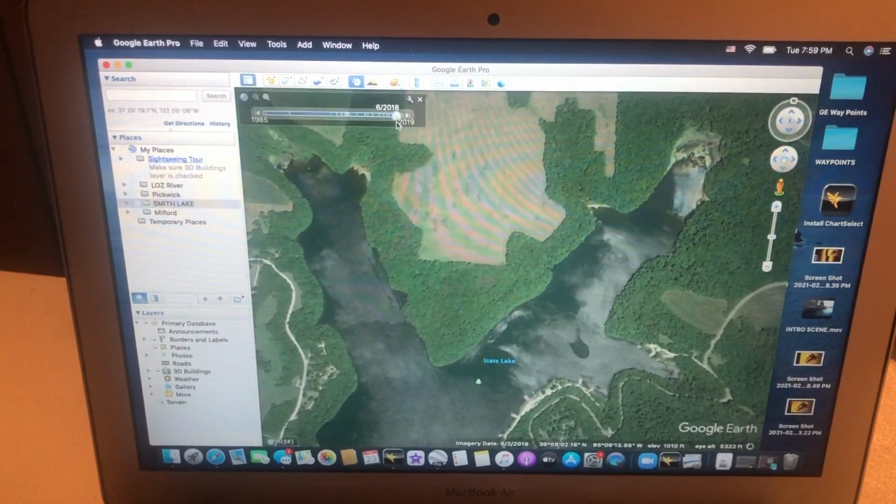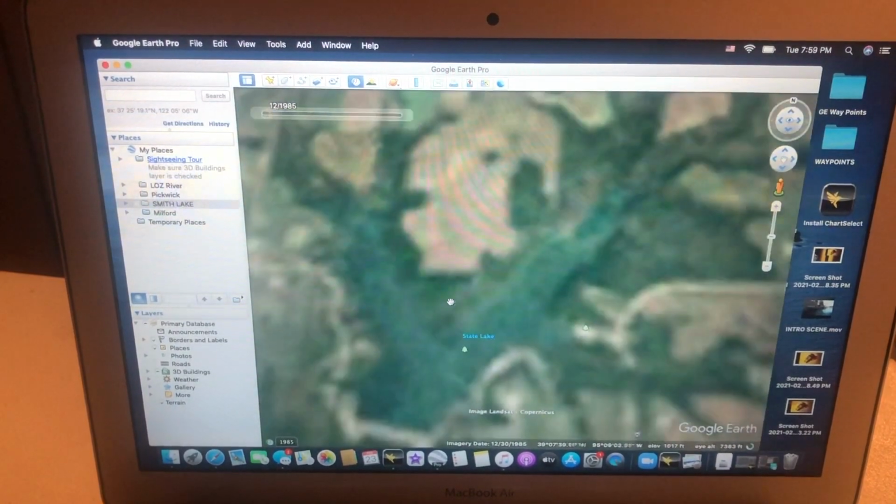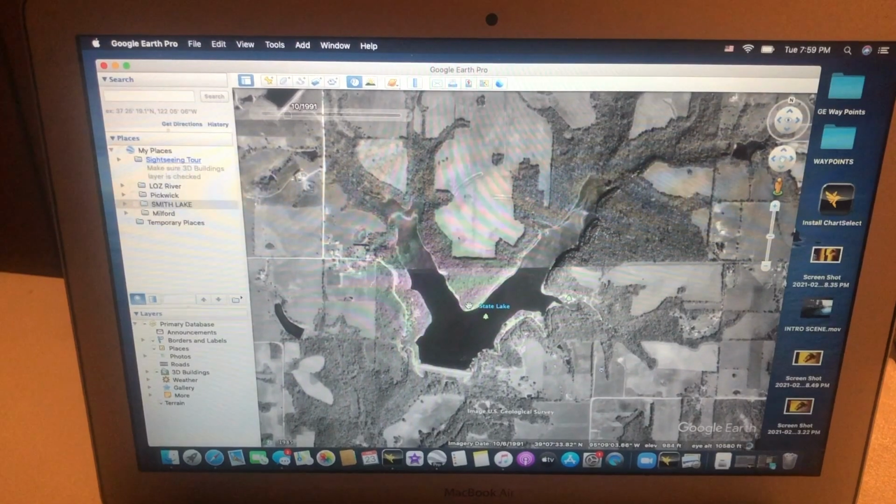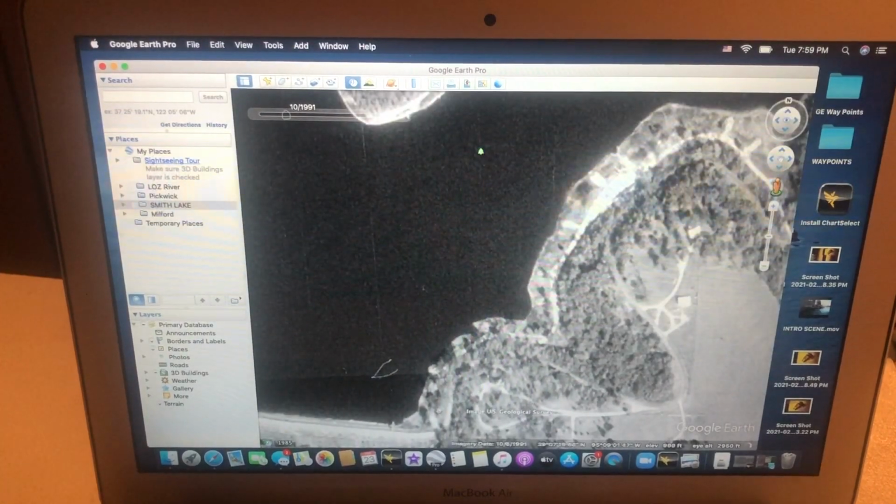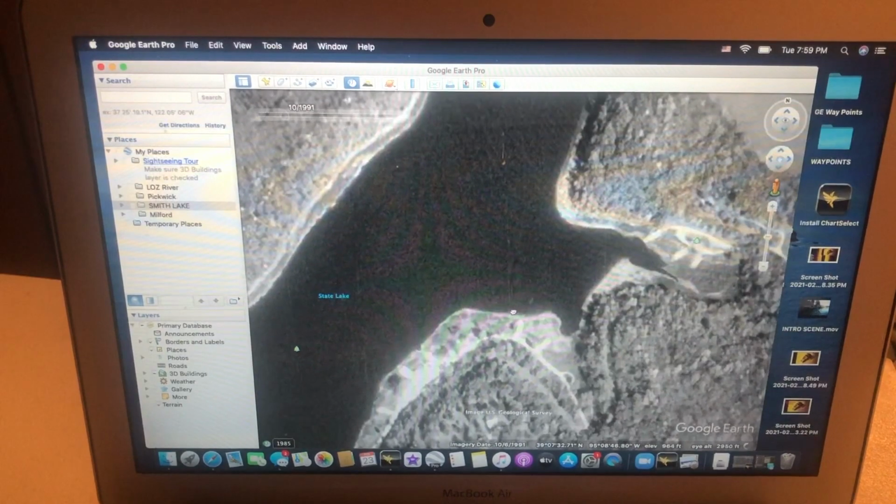I guess we can go back in time as far as it goes. It'll go back to 1985. We'll see how clear the picture is here. It's not that clear. Let's go one step forward. So 1991, here's a picture of the lake, only a few years after Randy went missing. And we zoom in and we can see that some of this area is kind of cleared out.